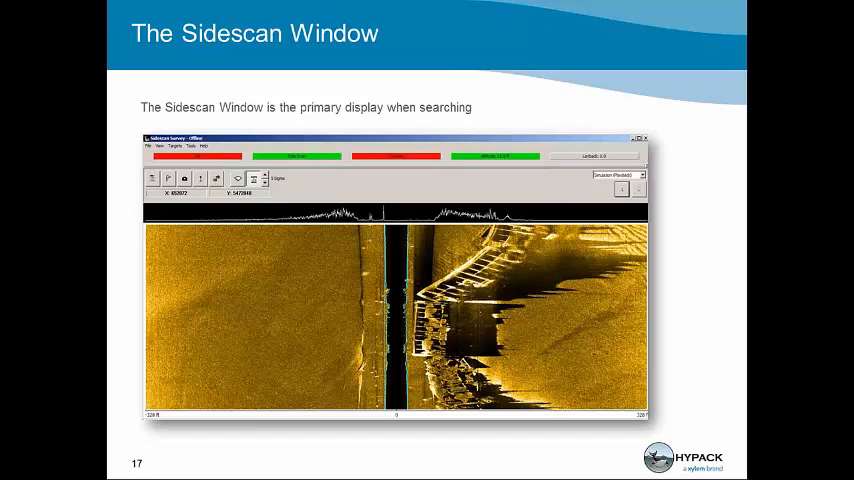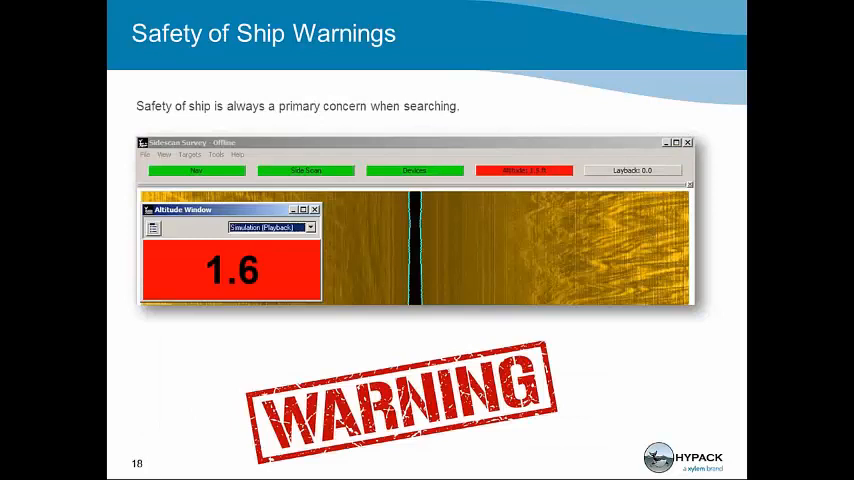Along the top, there are two green and two red buttons. The two red buttons indicate that there was a problem with those sensors, and the two green indicate that those sensors are working properly. So here we're going to discuss safety of ship. It's always important when you're on the water to maintain safety of ship in an environment where we want to make sure that as we search, we can do it as quickly as we can, but we're also safe about our jobs.